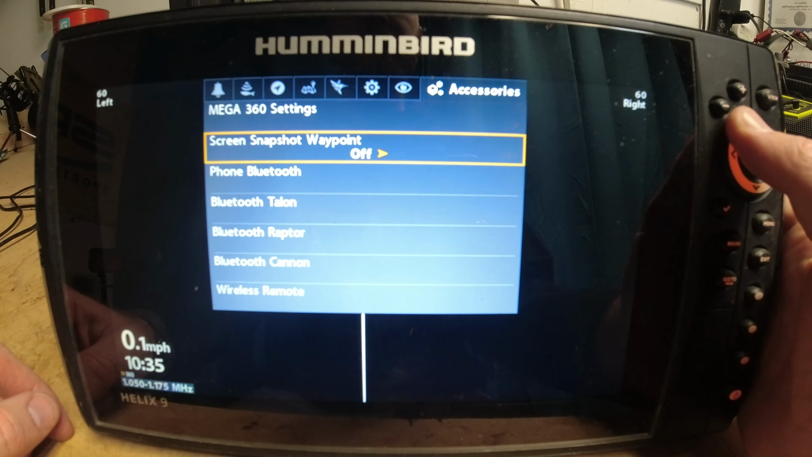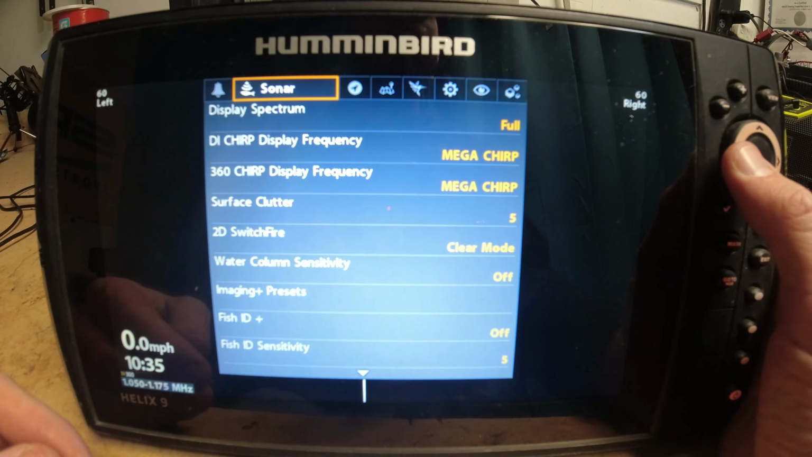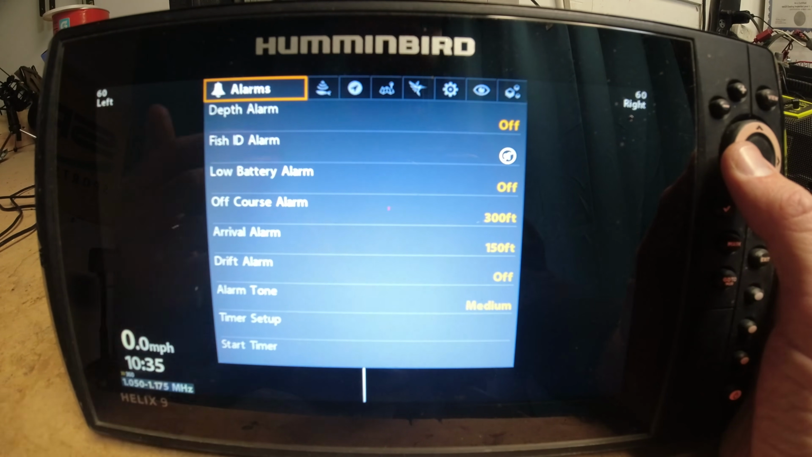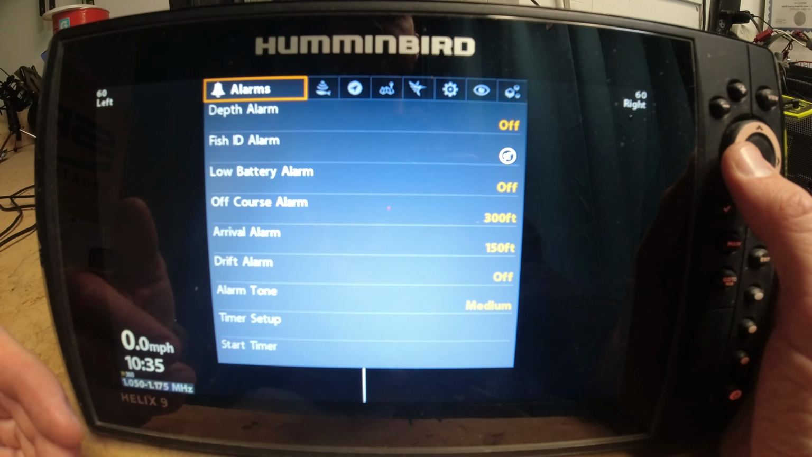But guys, this is pretty much going to do it for the settings out of the box. You know, some of my most favorite, some of my most used settings. This is it. Alright guys, that concludes today's video. This was my favorite options and settings on the Humminbird Helix unit. And I appreciate you guys watching.